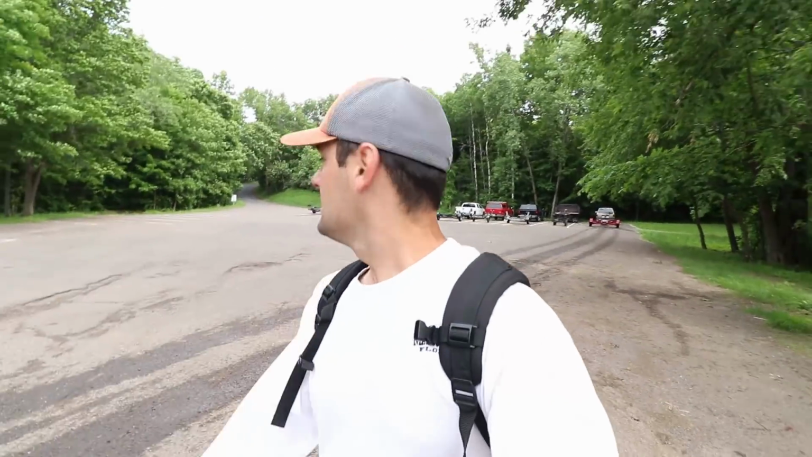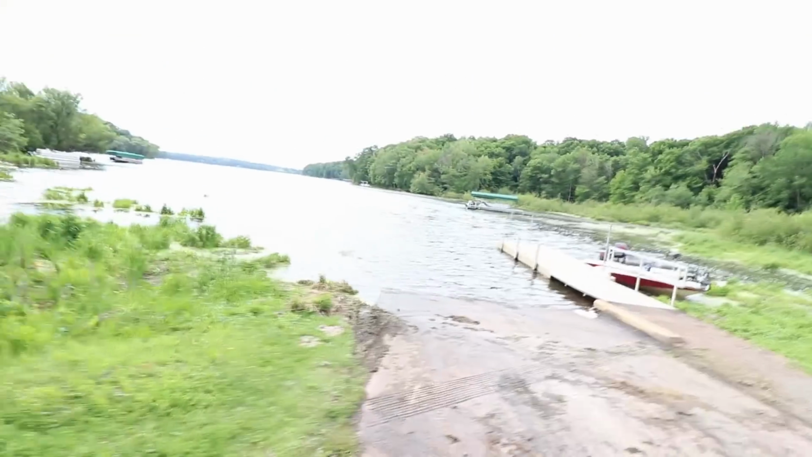I did some homework on some maps, and obviously you go on some fishing boards, find some spots on lakes that you've never fished before. So here's the lake. Let's get out there, catch some fish.